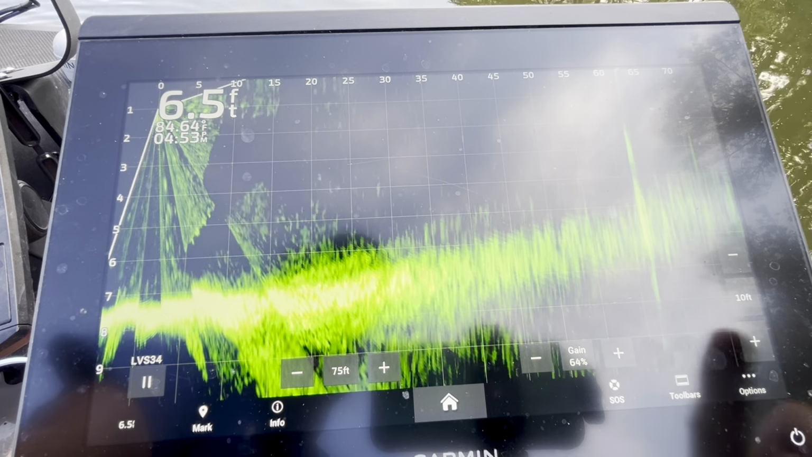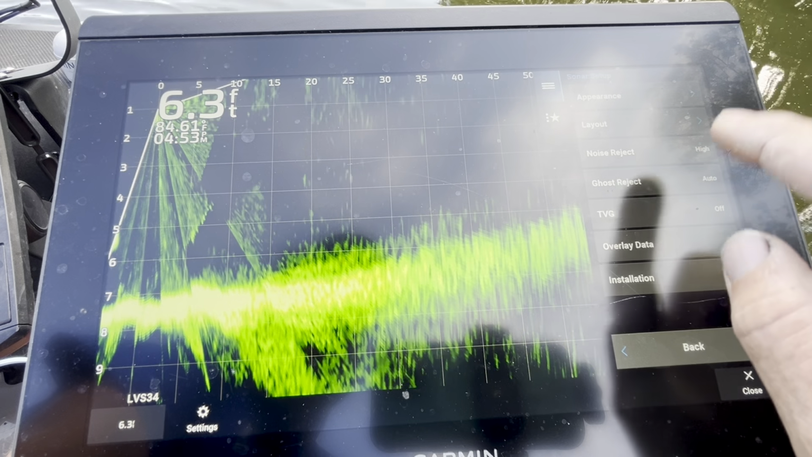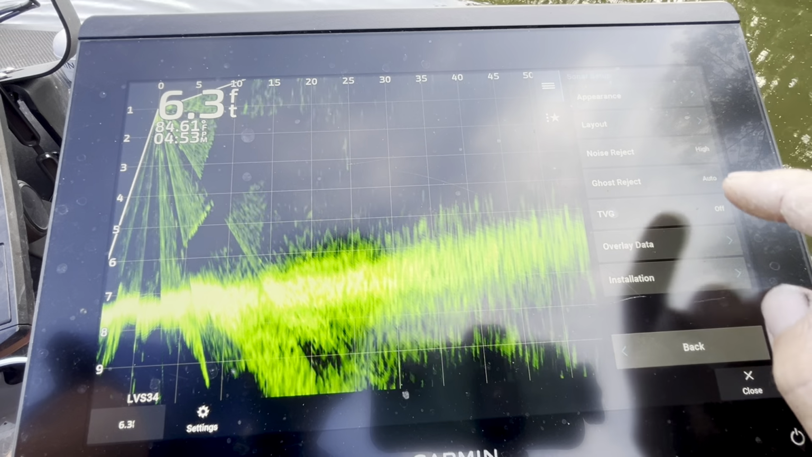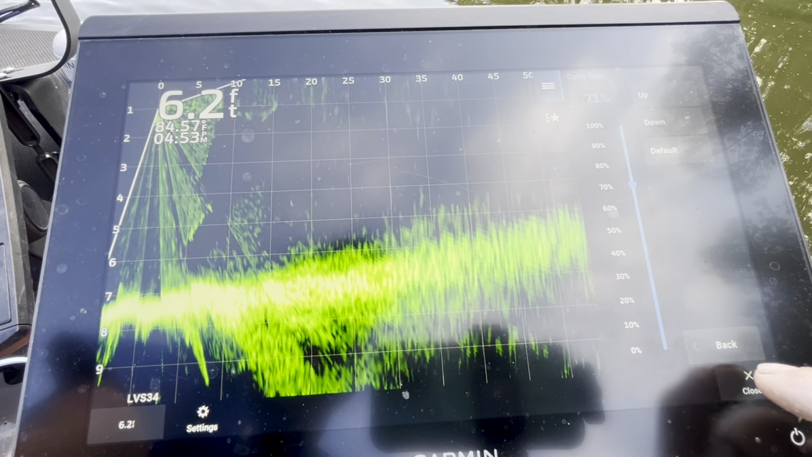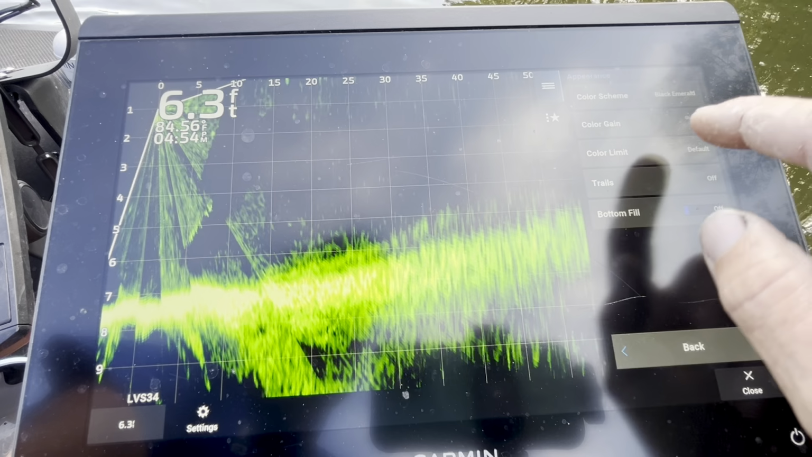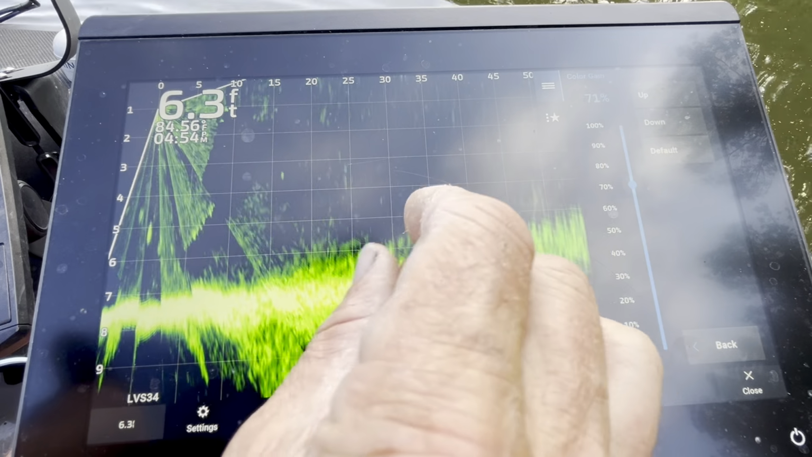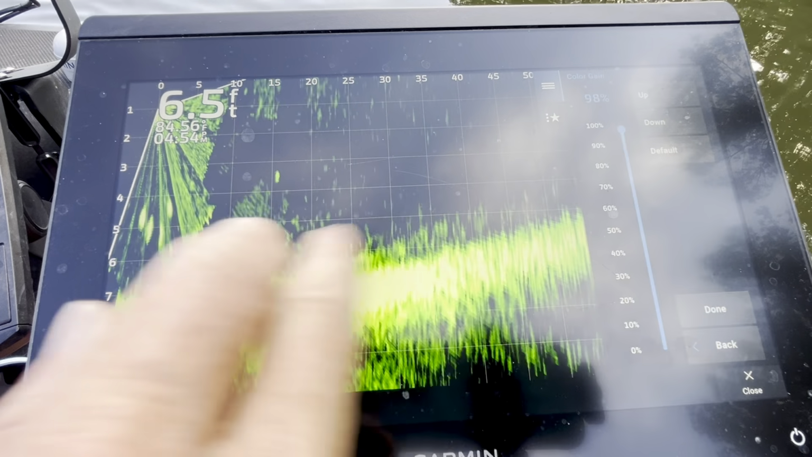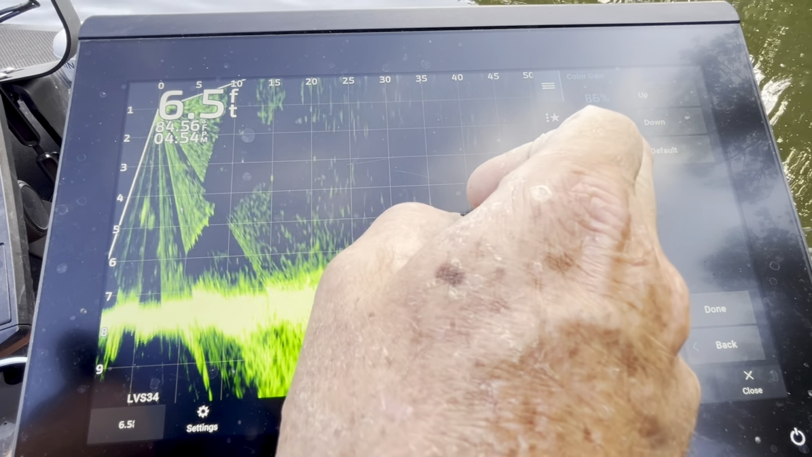Now the other thing that I like to mess with is the color gain. Let's see here. When I go to sonar setup, appearance, color gain right here. Now the color gain, what this is going to do is make things more visible. When I turn this color gain way up, you can see how it brightens the screen. Turn it way down, dulls the screen. Very similar to the noise reject.